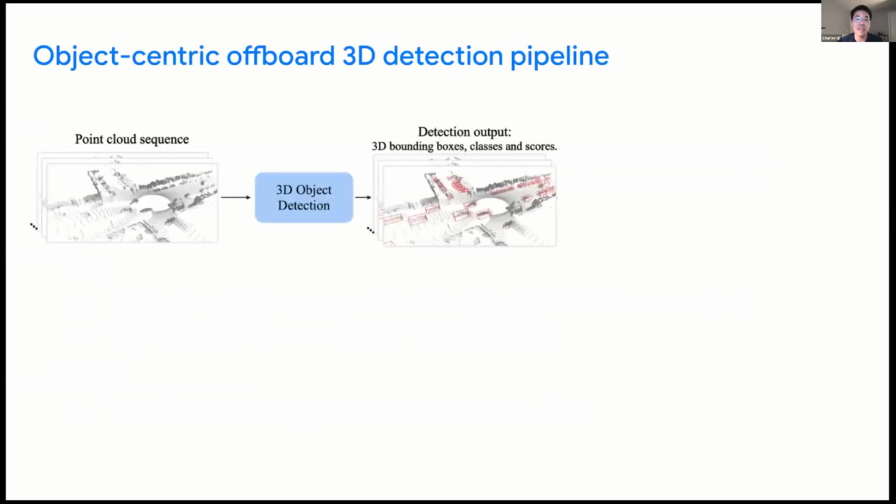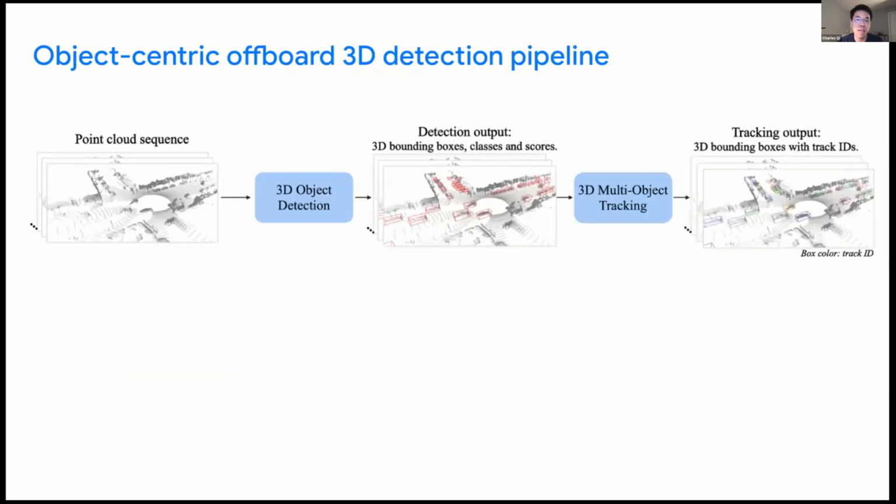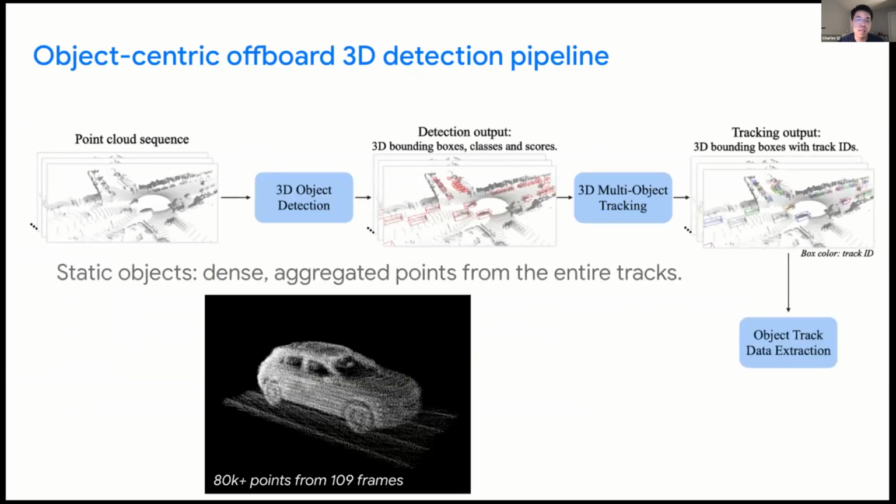So under this idea, we built an off-board 3D object detection pipeline. From the point cloud sequence input, we first run an off-board multi-frame detector to localize objects in the scene. And then we can use a multi-object tracker to link detections across frames to form object tracks. Next, we have a unique module to aggregate object points from their tracks across all frames.